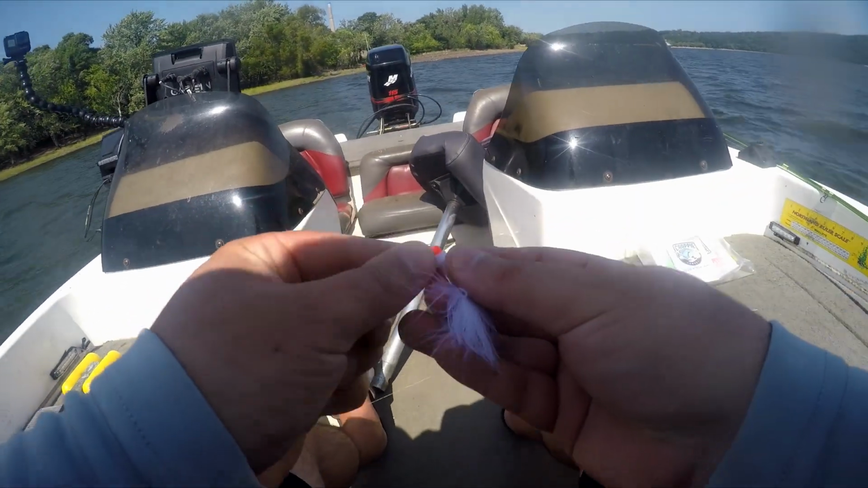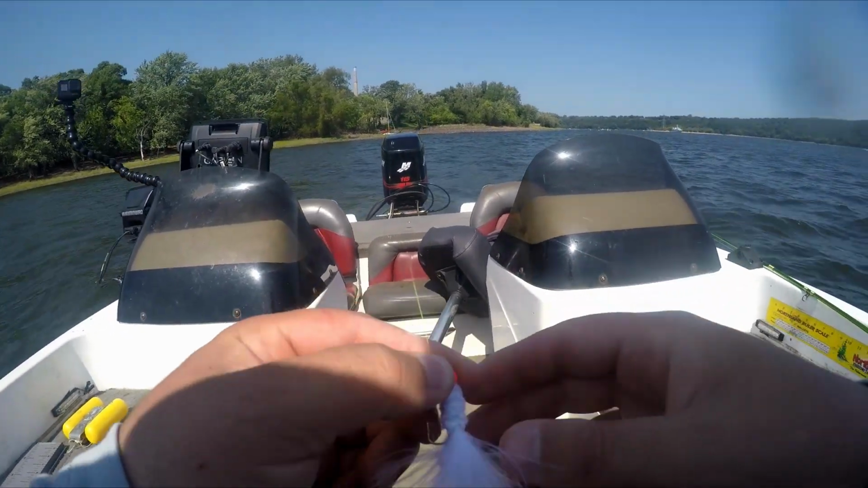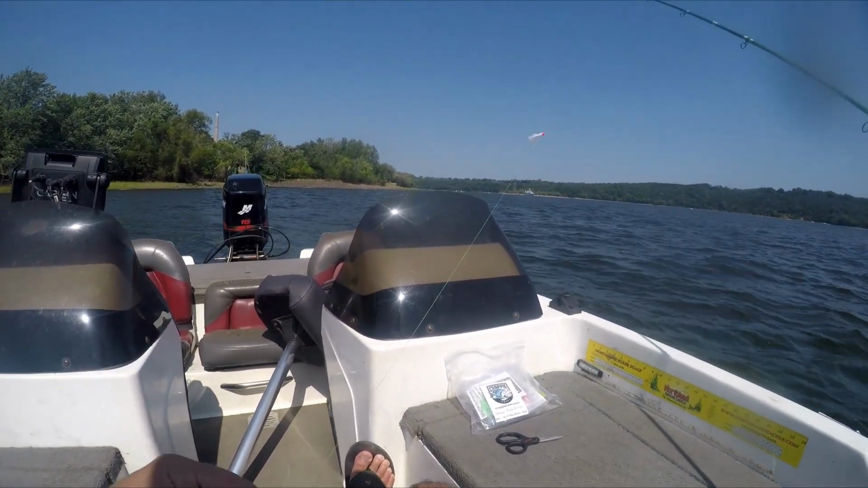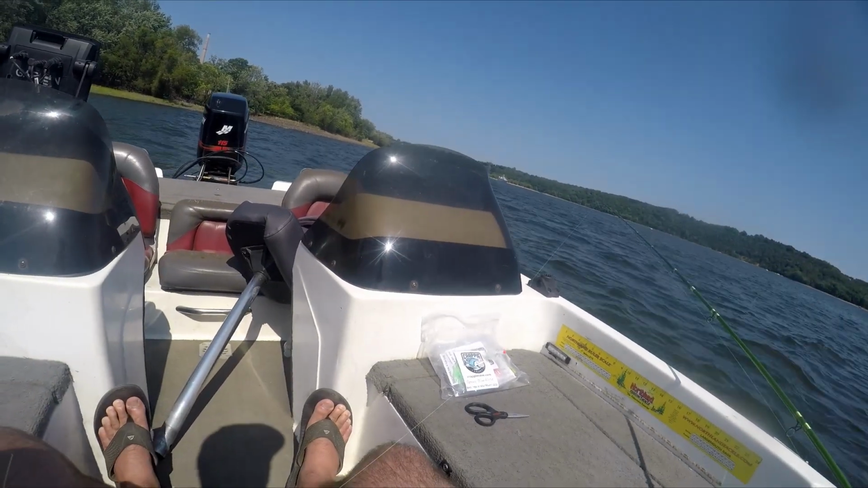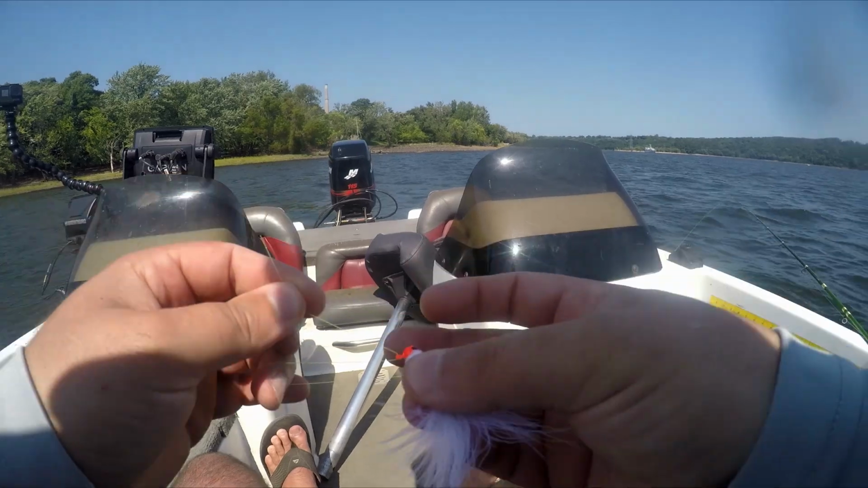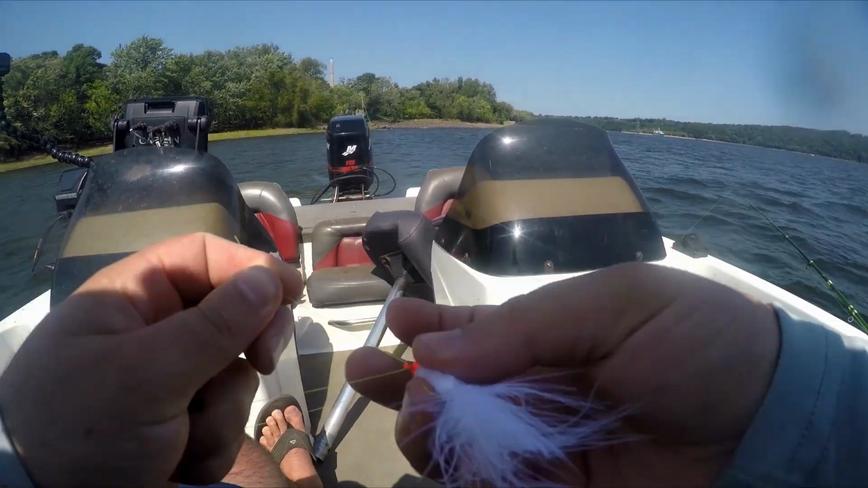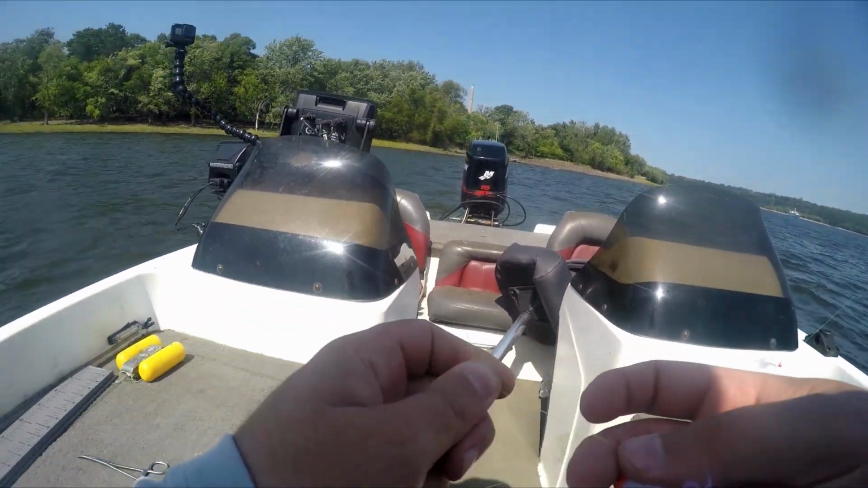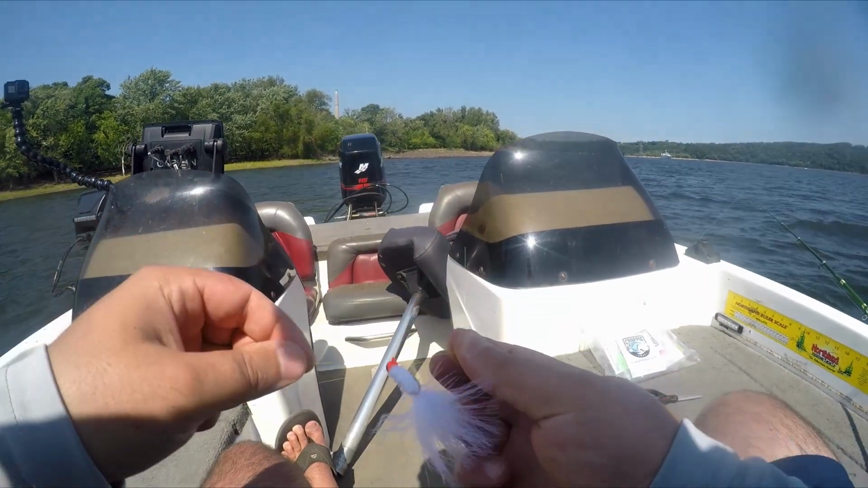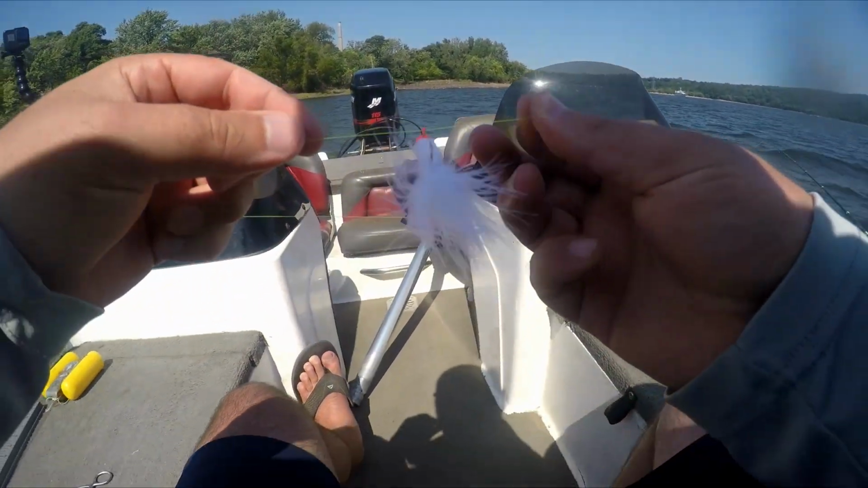Now typically I go with a loop knot, but if you're having problems with, you know, maybe a snag, maybe you're fishing a brush pile or you're worried about snagging something, then I would go to the improved clinch knot. It's not as easy as the loop knot, but we're going to show you right here. So basically I got the line through the eyelet just like that.